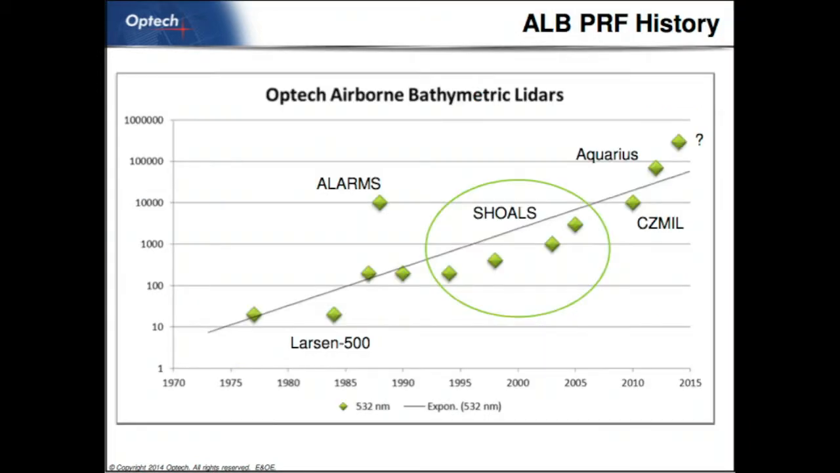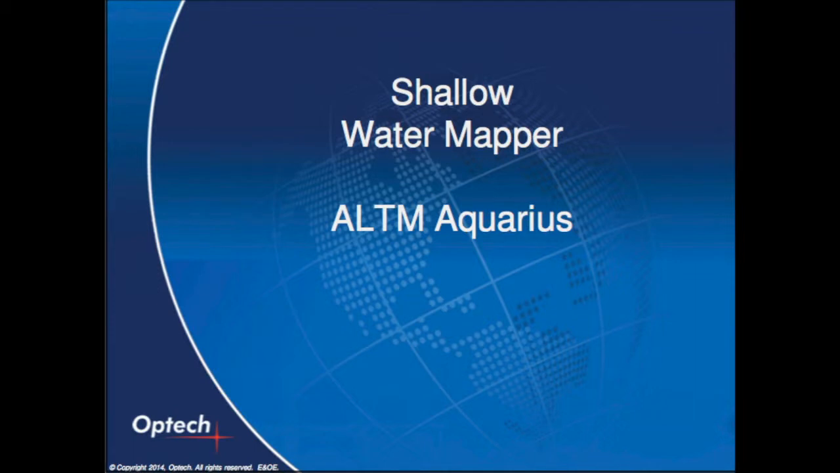Well, here's a way of combining marketing with science. We started a while ago, as you can see, and our first serious airborne bathymeter was delivered to the Canadian Hydrographic Service because Larsen was a Canadian Arctic explorer, but it was a whopping 20 hertz, 20 times a second. But you can see the log graph here and how we've advanced. We got to a kilohertz and 3 kilohertz as part of the SHOALS generations of airborne bathymeters. Seasonal went to 10 kilohertz. The Aquarius, I'll show you, is now at 70, and we're going even higher.